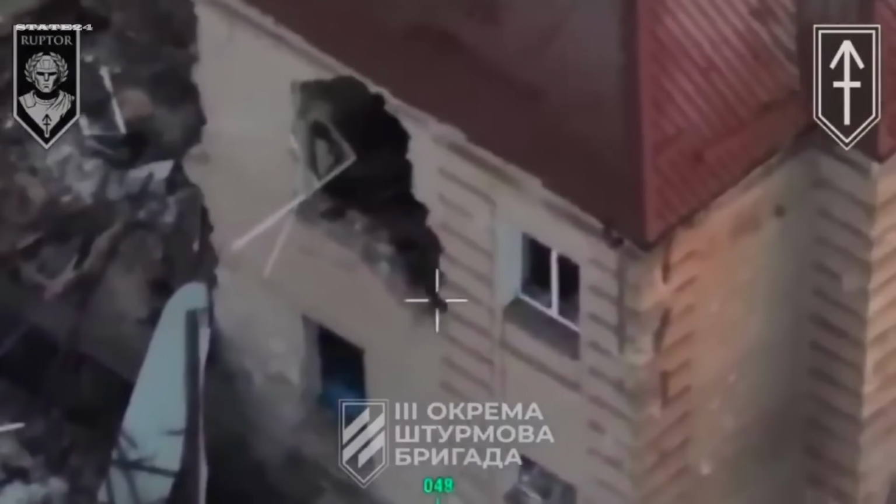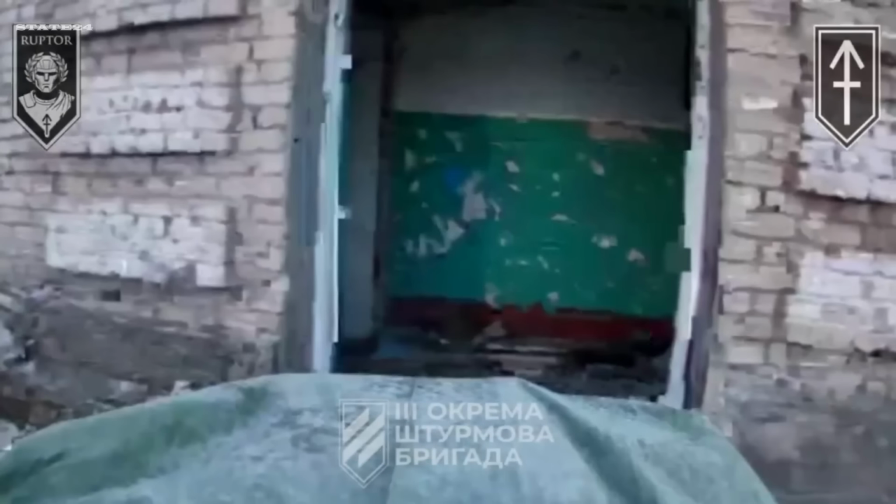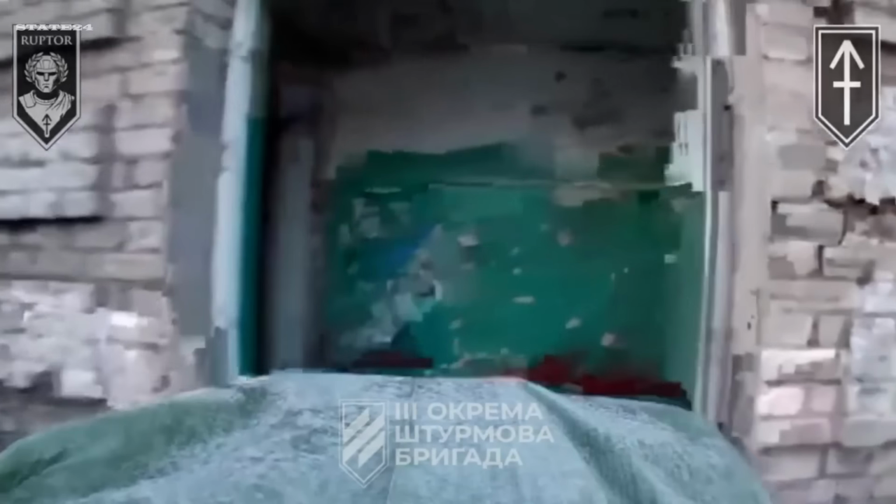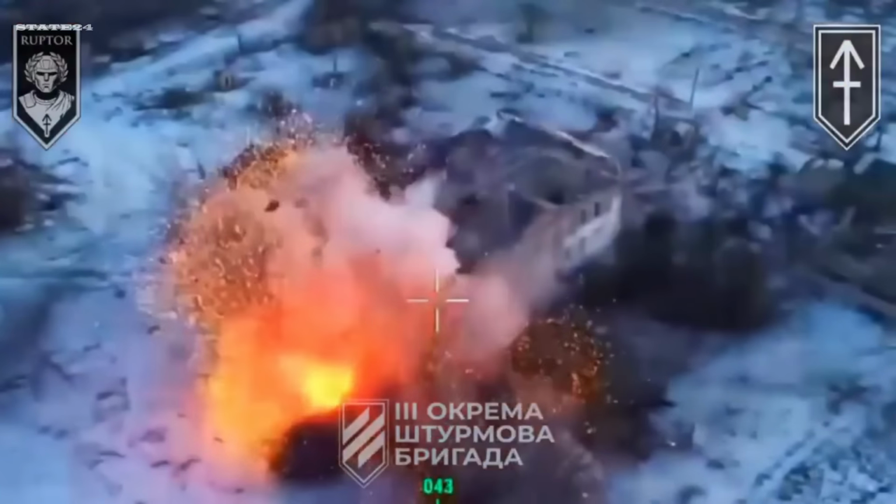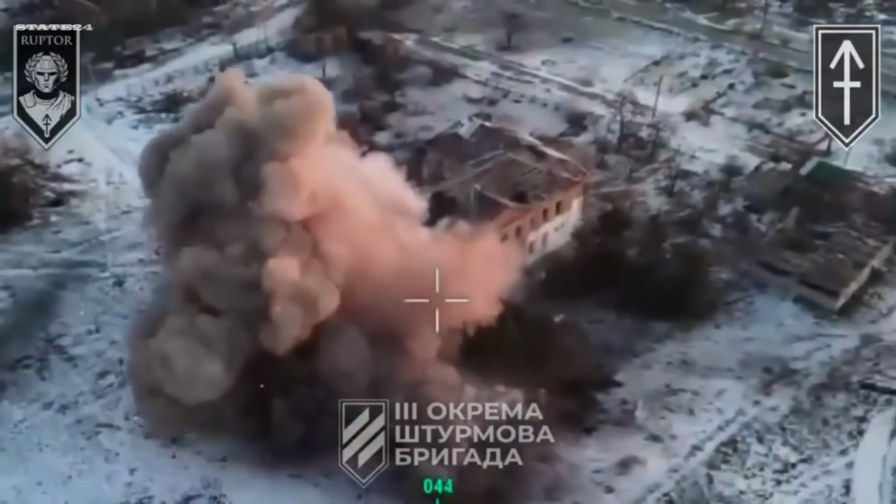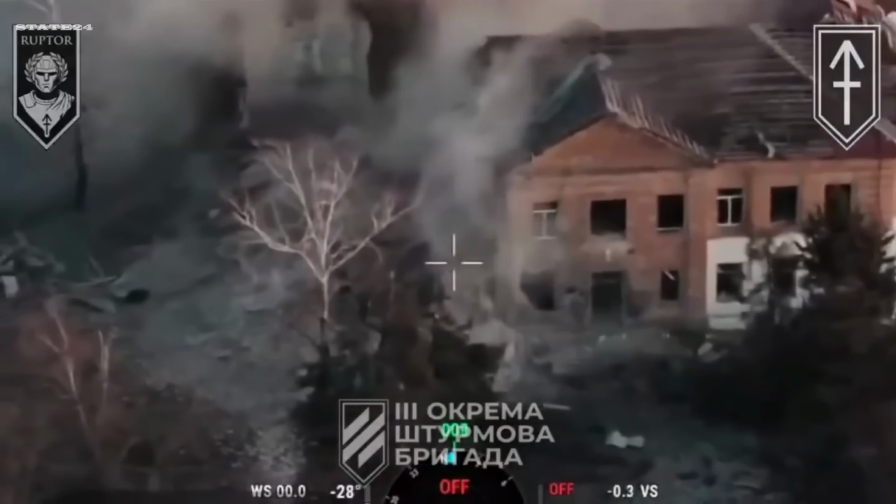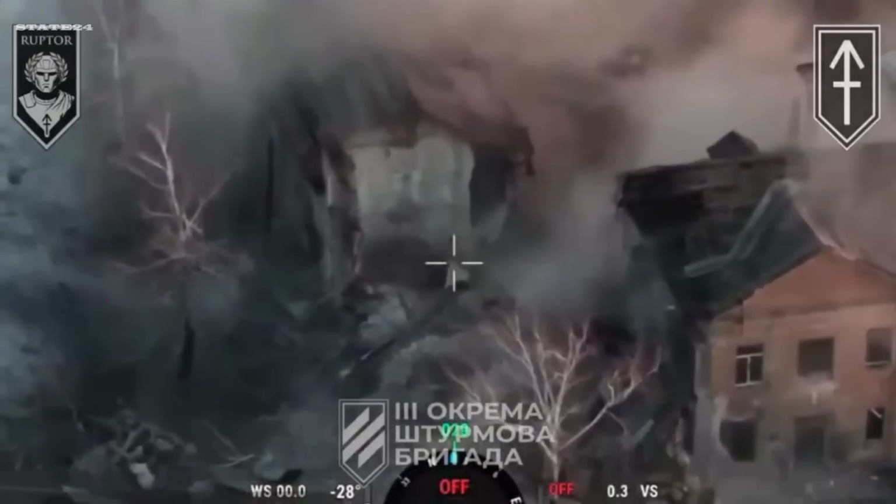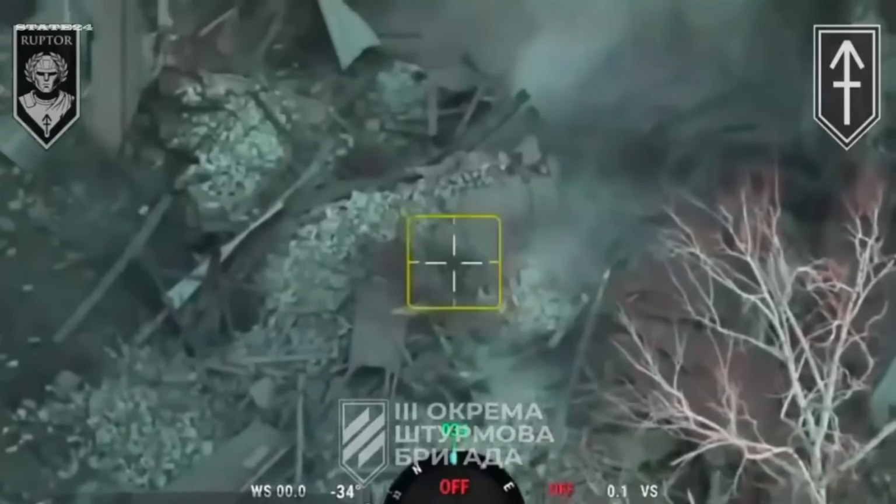This is what autonomous ground warfare looks like in 2026. No pilot in the sky, no infantry advancing into fire, just a machine sent forward, doing the most dangerous job on the battlefield, so no human has to. The 3rd Assault Brigade has been one of Ukraine's most aggressive frontline units. And now, they're not just fighting with boots on the ground. They're sending machines in first.